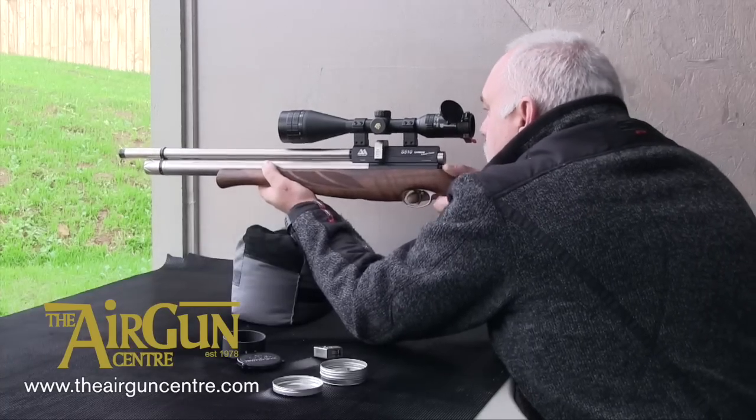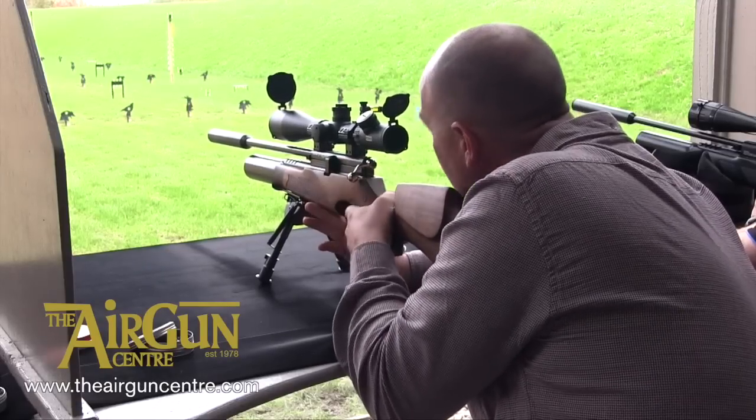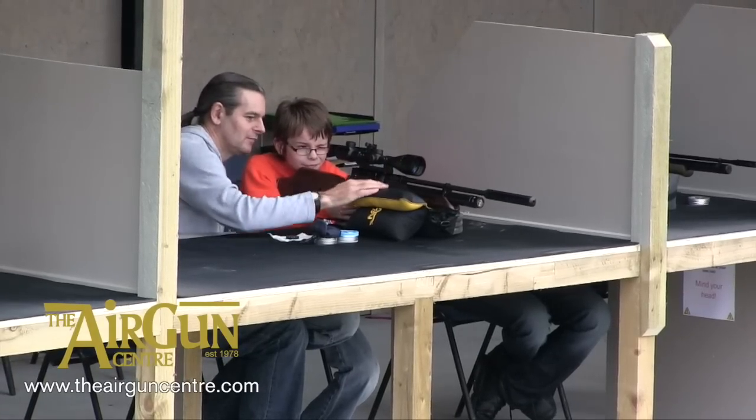We have 100 plus targets of varying challenges, varying disciplines to keep everybody, all skill sets, all disciplines engaged and involved. So the firing points are all covered. You can shoot either prone, seated or standing. The firing points are lit and heated so you can keep warm on a chilly day or a chilly evening, and the range is floodlit.